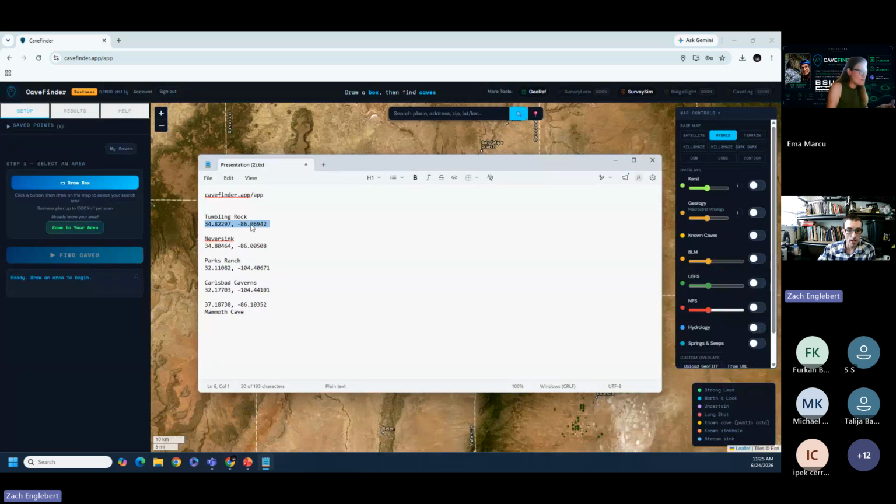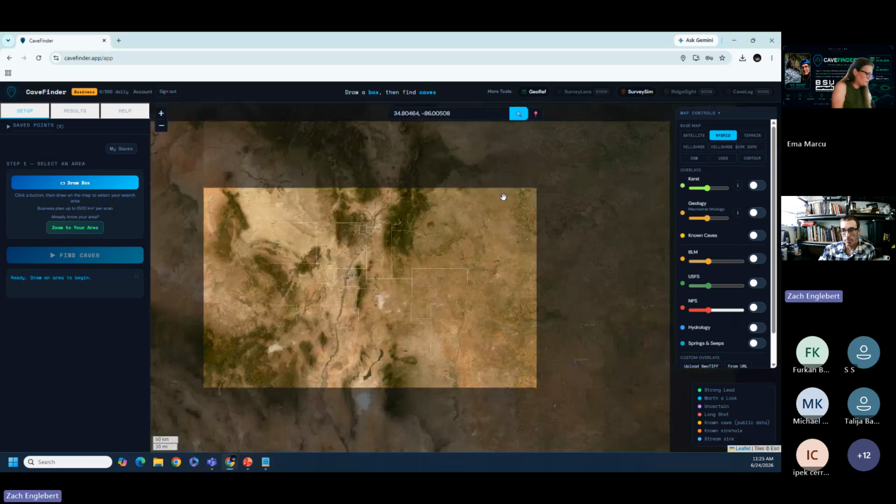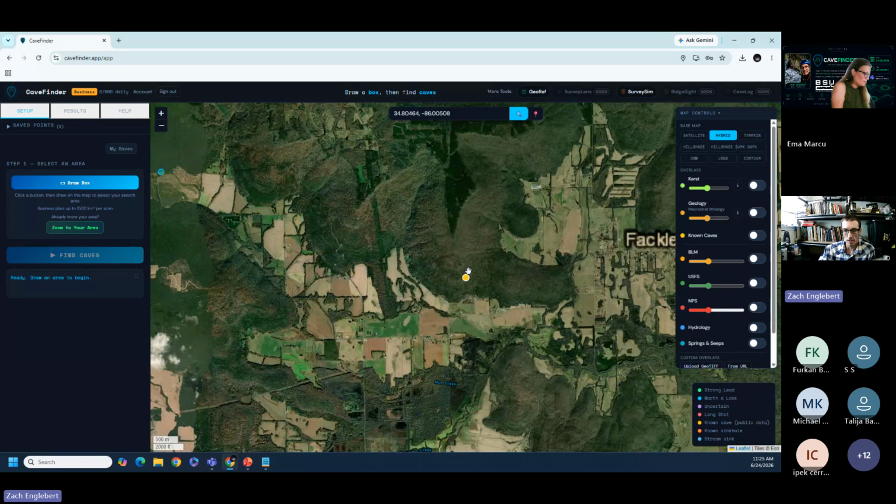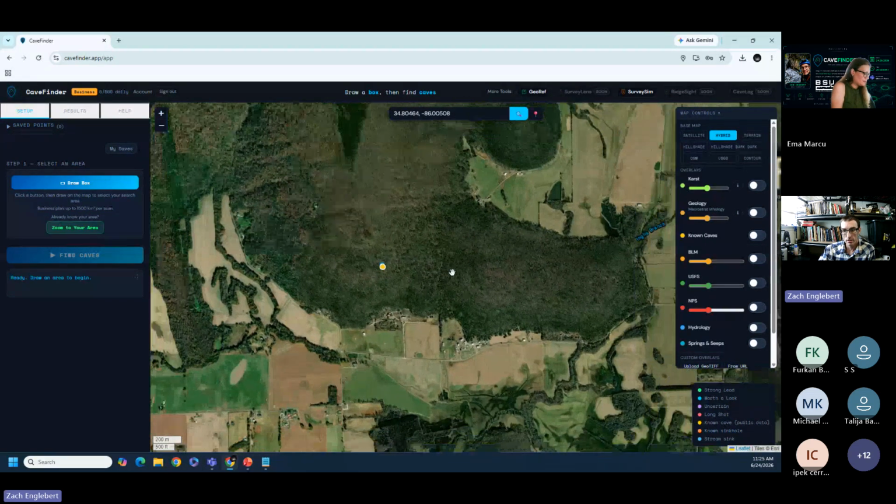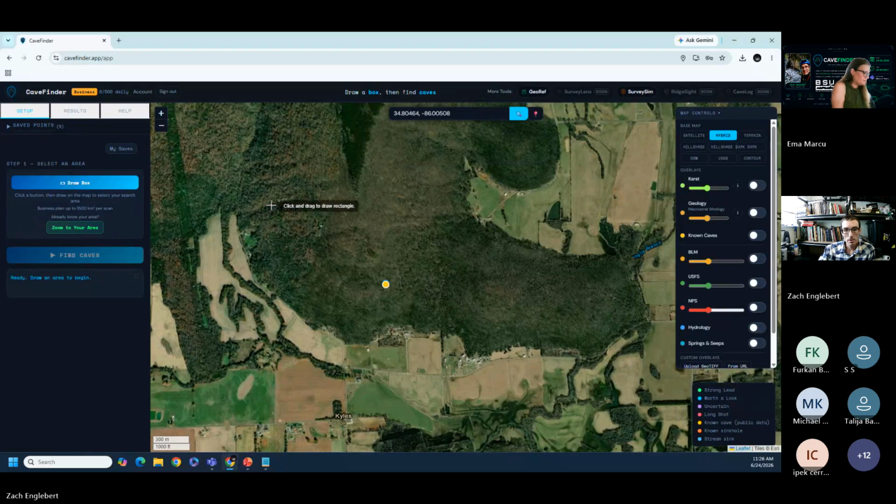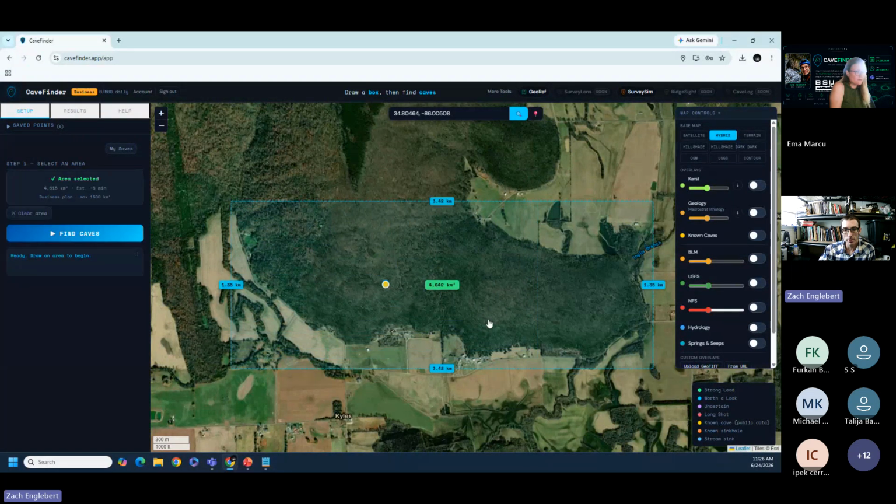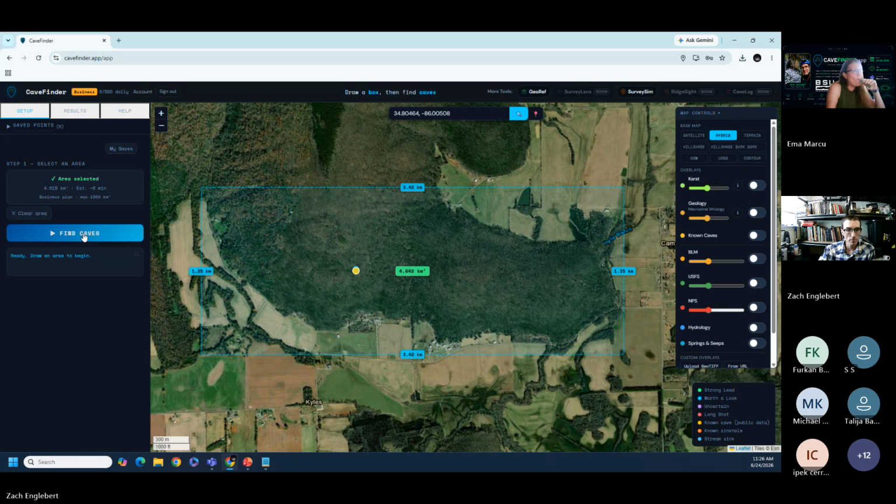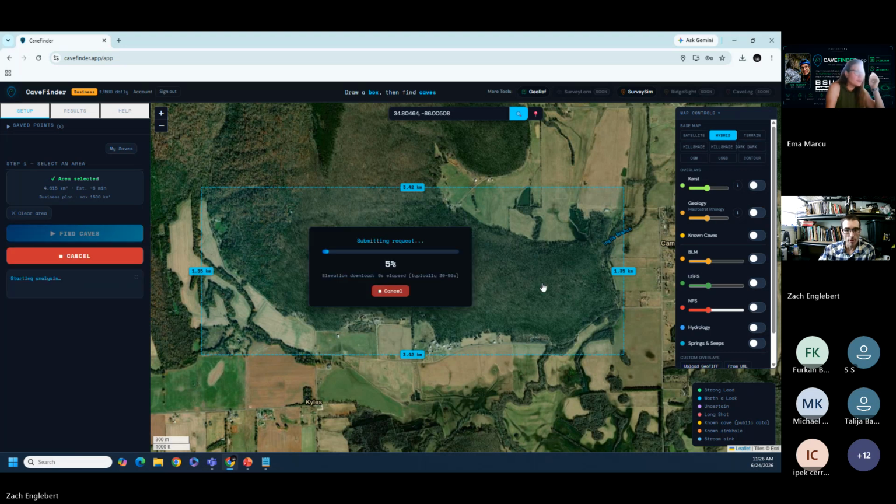I got some coordinates saved of caves. I'm going to just go run some. This is a popular pit cave in the United States called Never Sink Pit. Maybe some of y'all have heard of it. Let's draw this box right here. Yeah, that's a good one. This is an example of what a free user could do. Find caves.